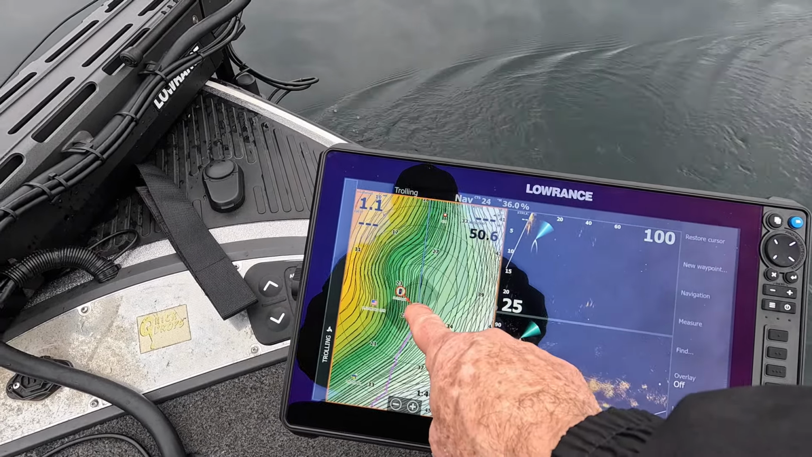Now if I press the left button one time over here, now it's switched to trolling motor mirror mode, and what that does is now my transducer will point the same direction my trolling motor is pointing. So wherever I turn my trolling motor foot pedal now, it will move the forward-facing sonar transducers the same direction. So it's just like it was rigidly mounted onto my trolling motor shaft. So that's what that does.